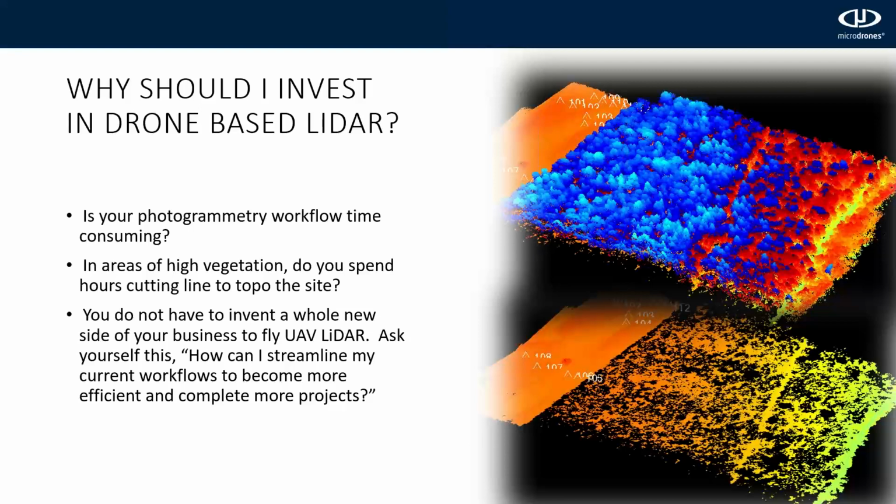The other thing where photogrammetry fails is in high vegetation, where it sees the trees as the ground, whereas LiDAR gives you ample opportunities to penetrate through that vegetation, get shots on the ground, and build surfaces under that vegetation, so you can then build your 1 foot contours under that vegetation.